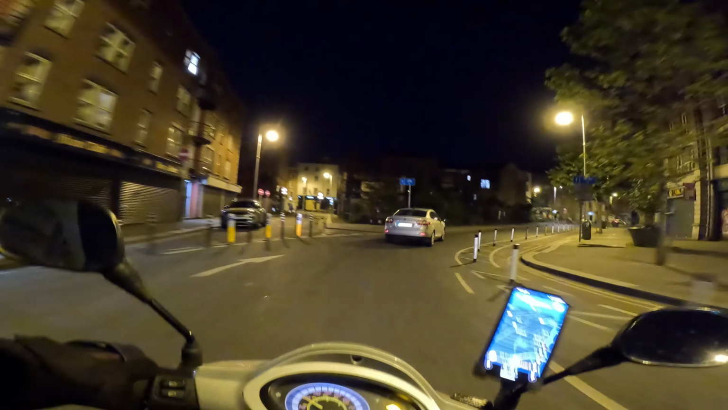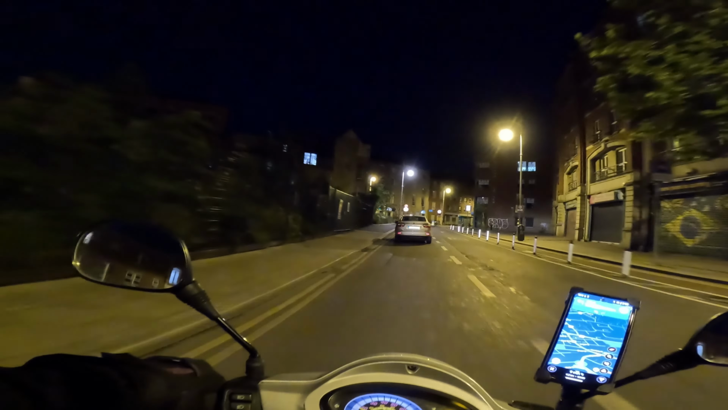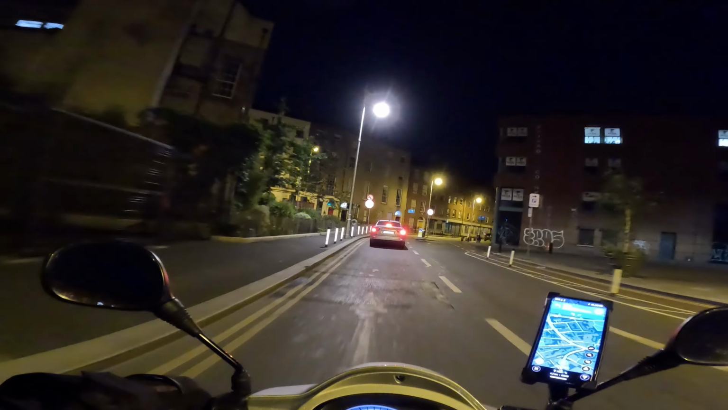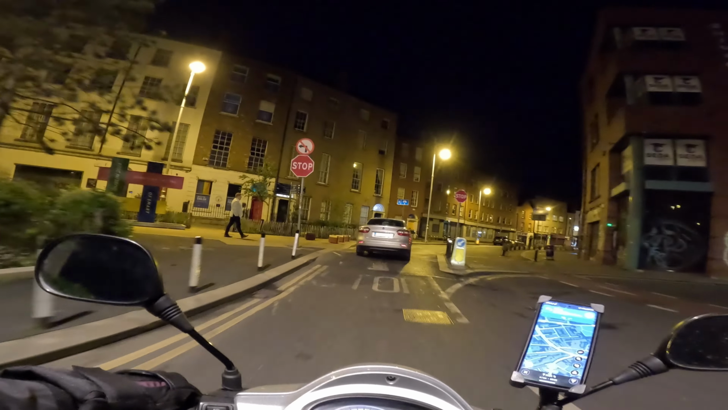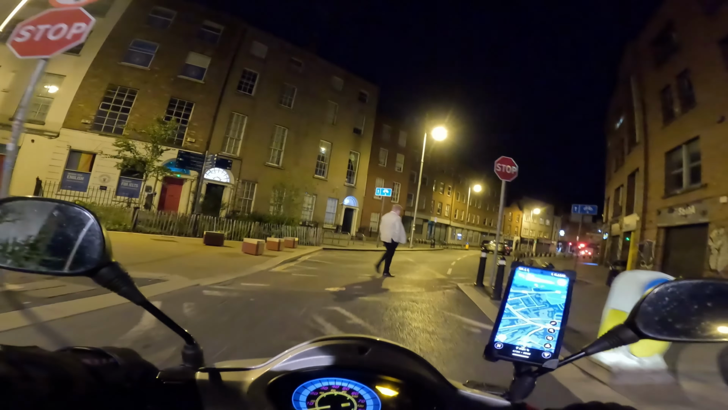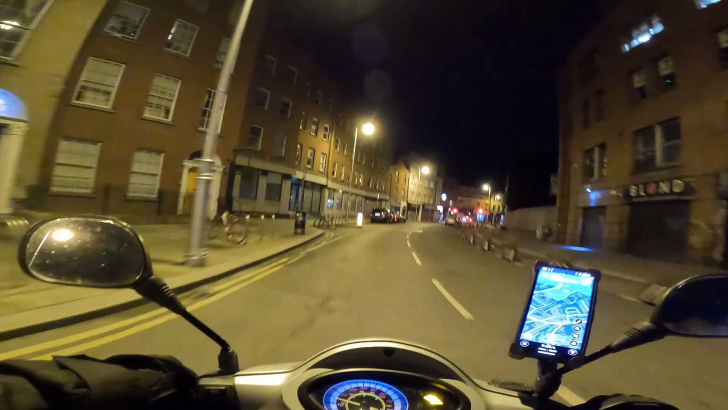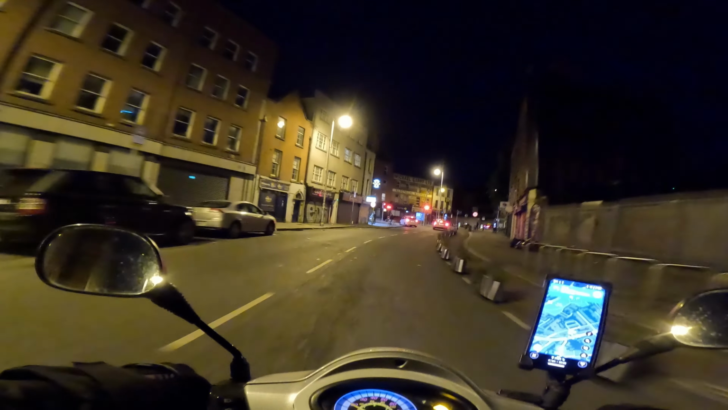Now it's not that busy, but this stop sign, nobody stops at it. Like, it's very rare I'll actually see a car stop at that stop sign. It's weird.